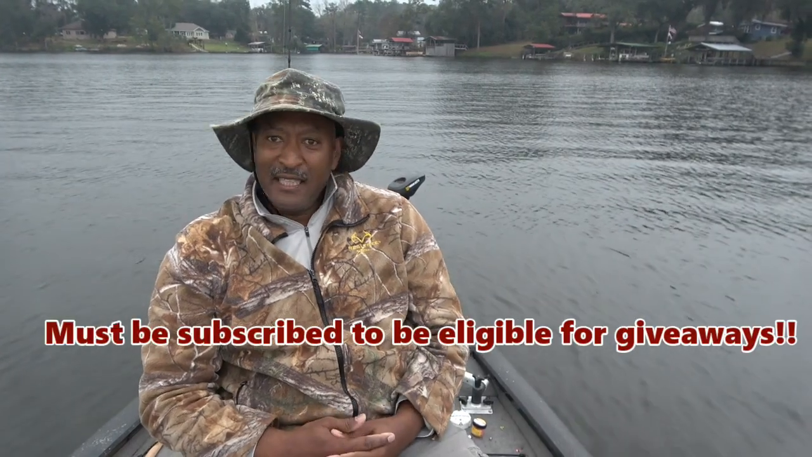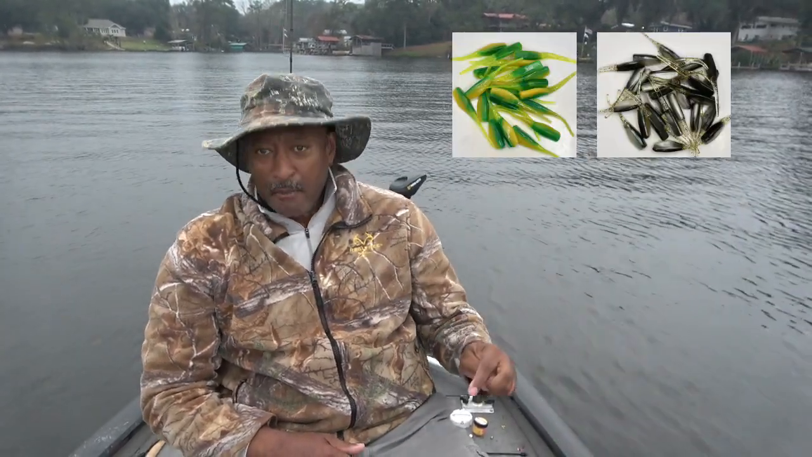Right now, the fishing action down here on Lake Tackling is absolutely hot. And I got just the right jigs for you to come down here and take them out the water and put them in the boat.